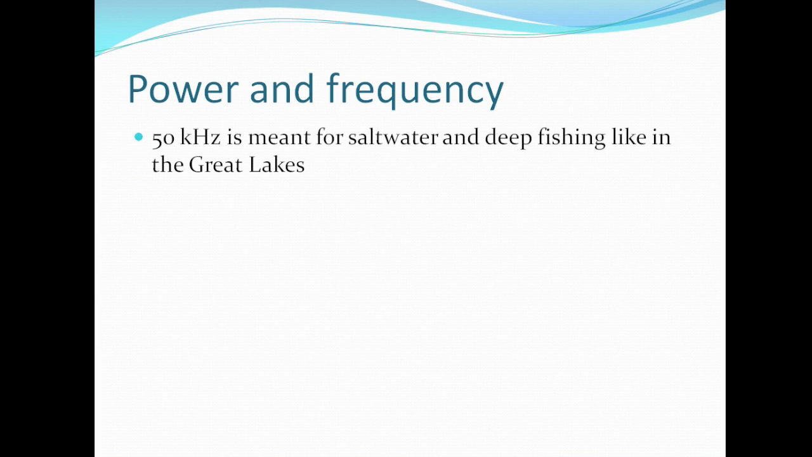So how would you decide between either 50 kilohertz or 83 kilohertz? The 50 kilohertz is meant for saltwater and deep fishing. If you're fishing out on the ocean or off the coast, or even in the Great Lakes for that matter, because they're much deeper, you want to go for 50 kilohertz. 83 kilohertz is good for all inland fishing, so for all other lakes, rivers, etc. 83 kilohertz should do more than fine.